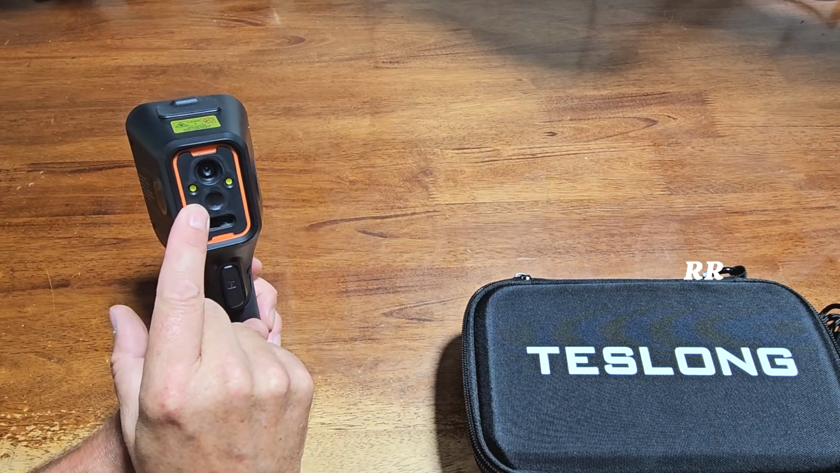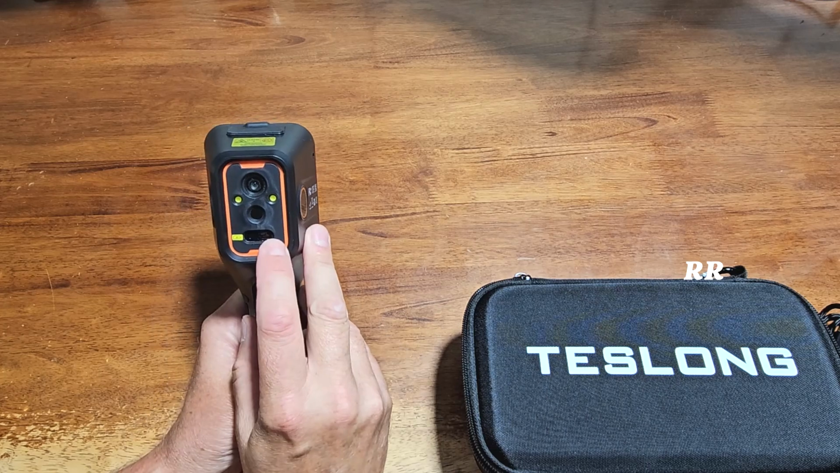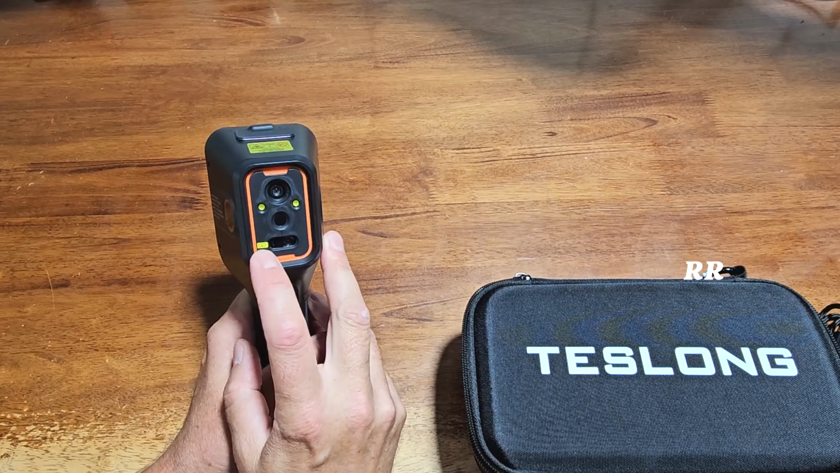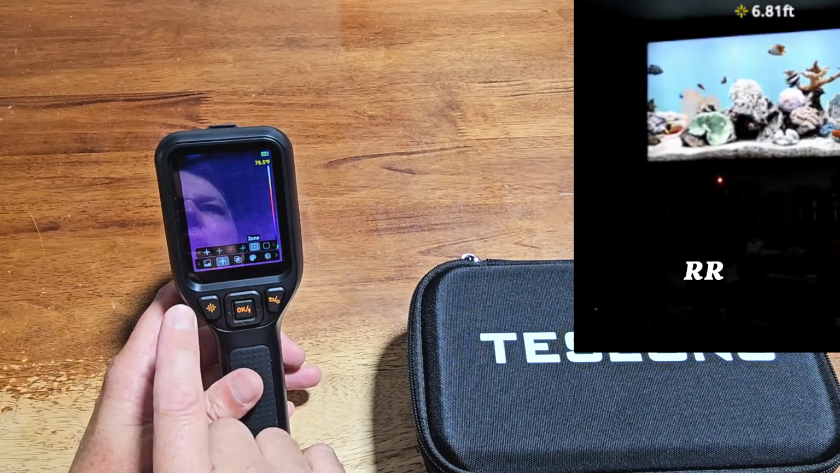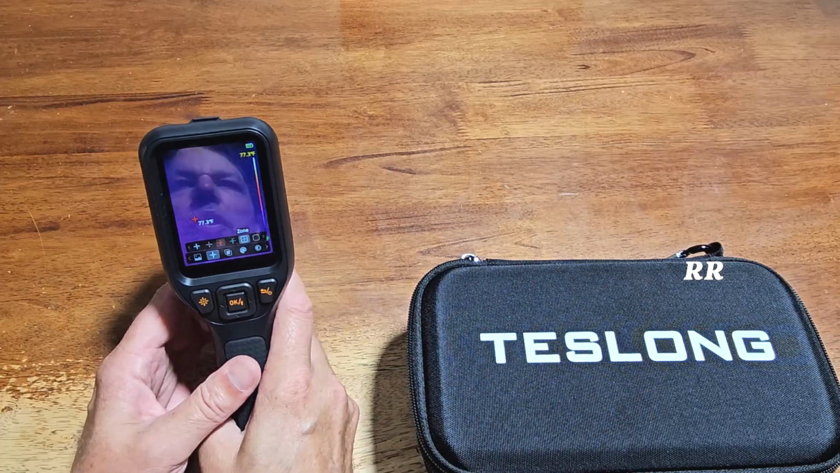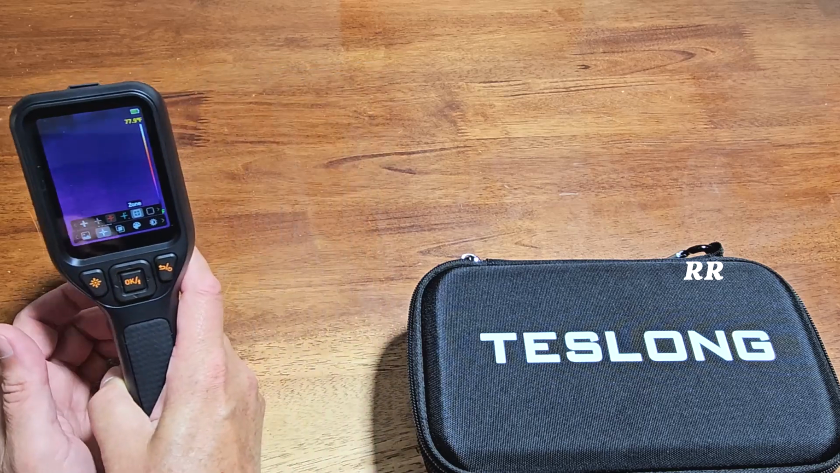Right here is the IR camera. There are 2 different things going on here. Right here on this side is the spot thermal sensor. And this also has a laser pointer on here, and the laser is right here. It can be used by the push of the button. You can just press it once to give you a quick measurement of where you're pointing this at, or you can press and long hold it and measure the distance, as you're moving it around.